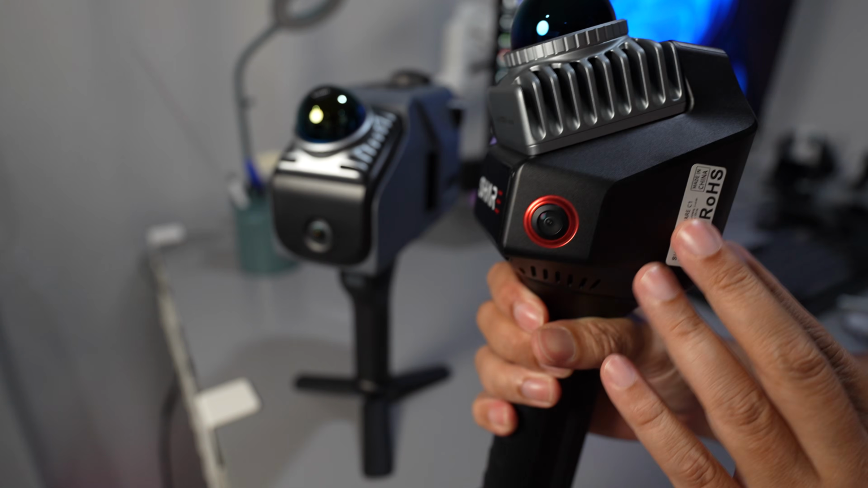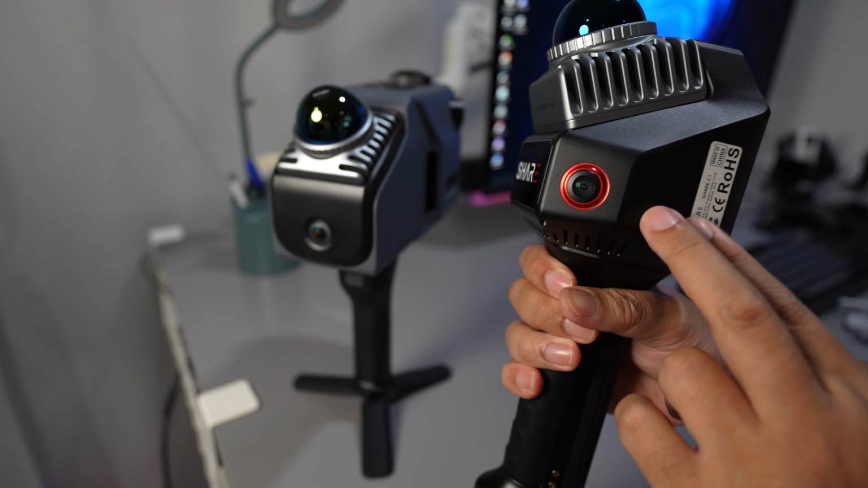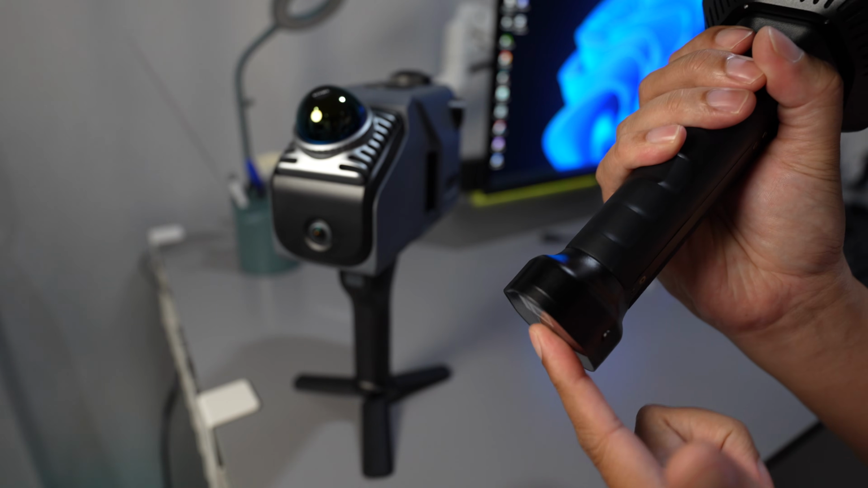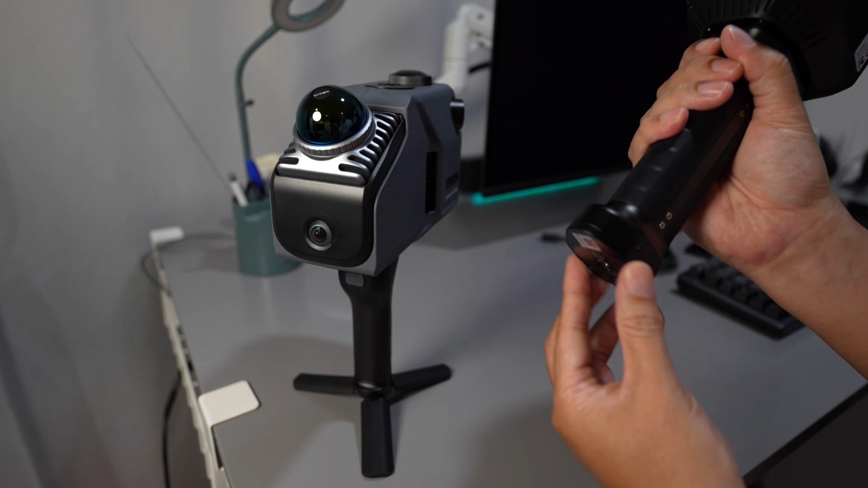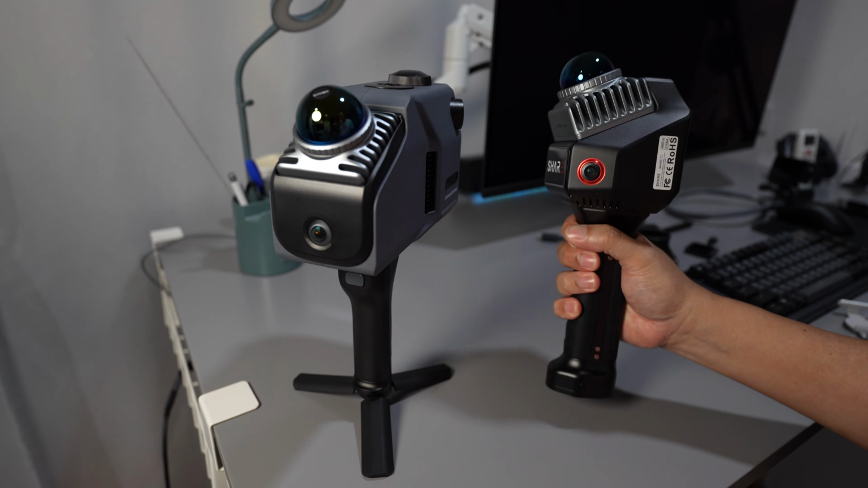The construction of the scanner, the battery handle and the body of the scanner, is made from die-cast aluminum. It doesn't come with a tripod, but the handle is wide enough to place on the floor like this, but I don't think it's secure.